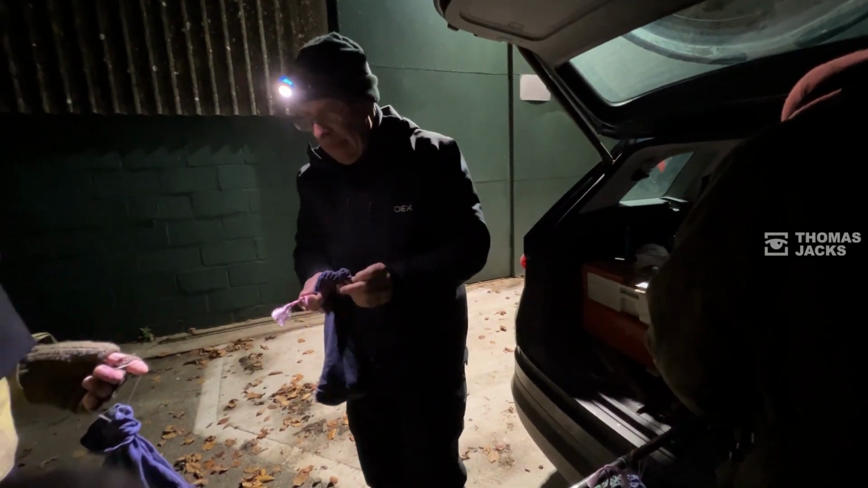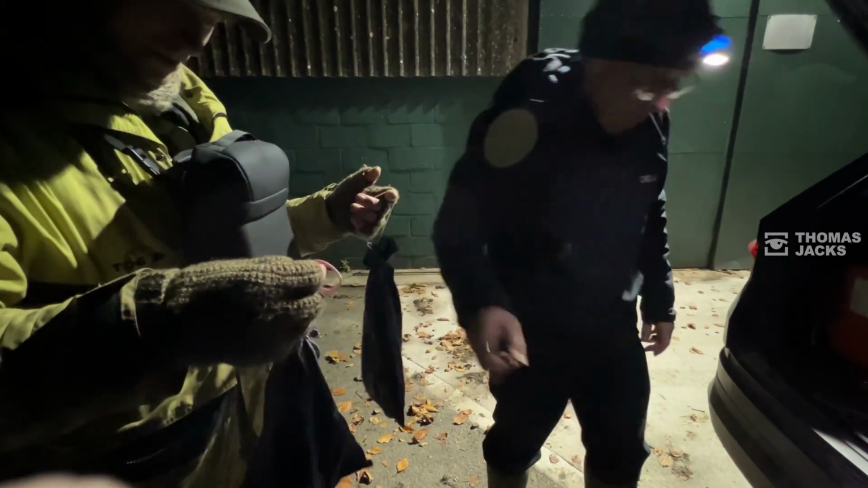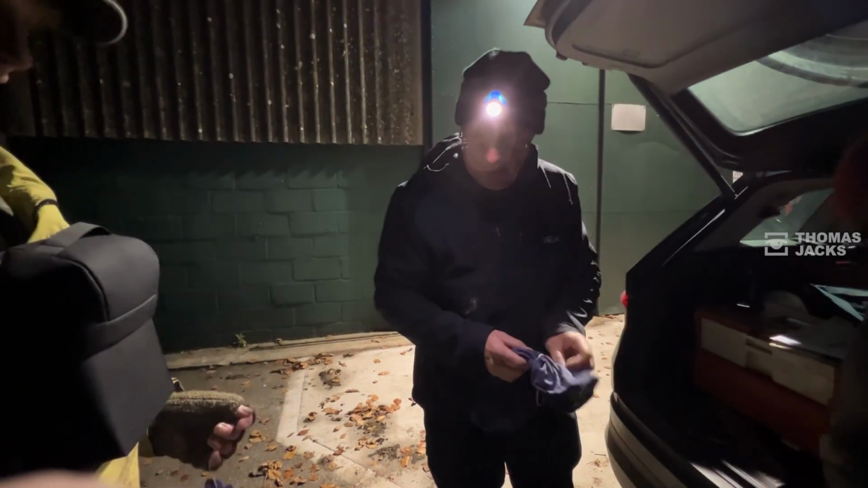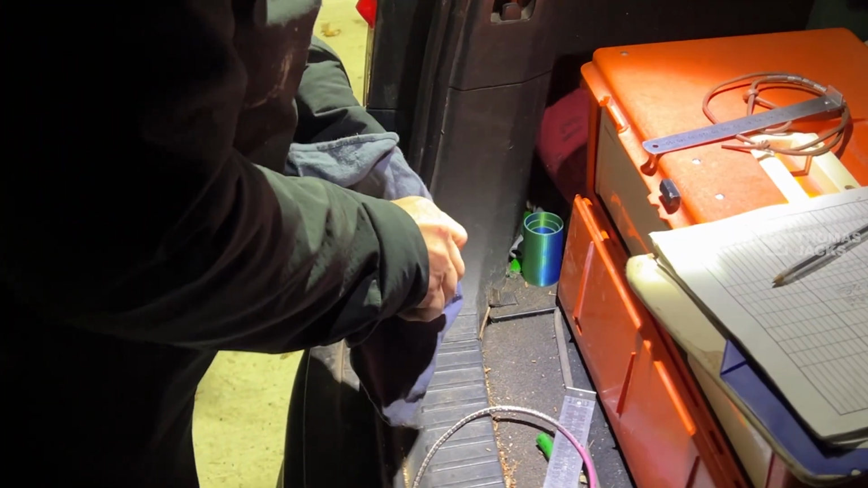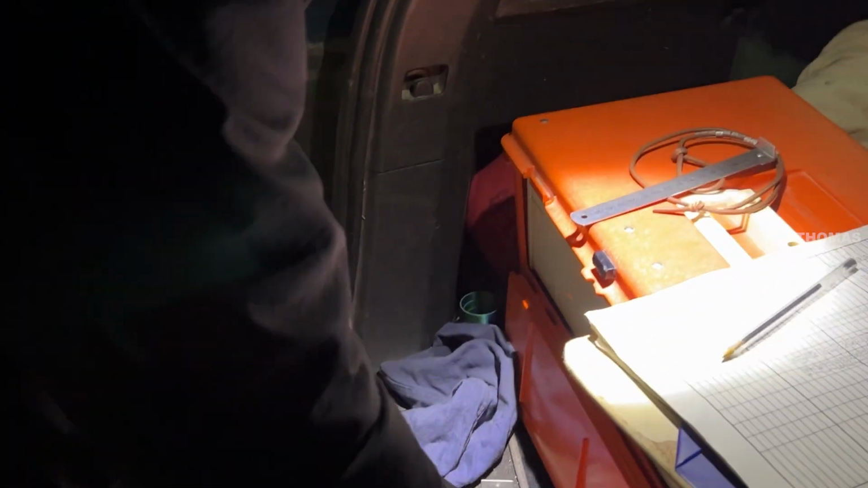No, so that one there, Momo's bag, that is Paul. That's the one for the photo. Yeah. She put the pink strings on to be distinctive, and I still nick them. And that's Rob's, if you know which ones they are. Yeah, they can get them back afterwards. If we keep doing this year on, I would be expecting to catch retraps. Yes. But the real holy grail really is to get one that's been ringed somewhere else.